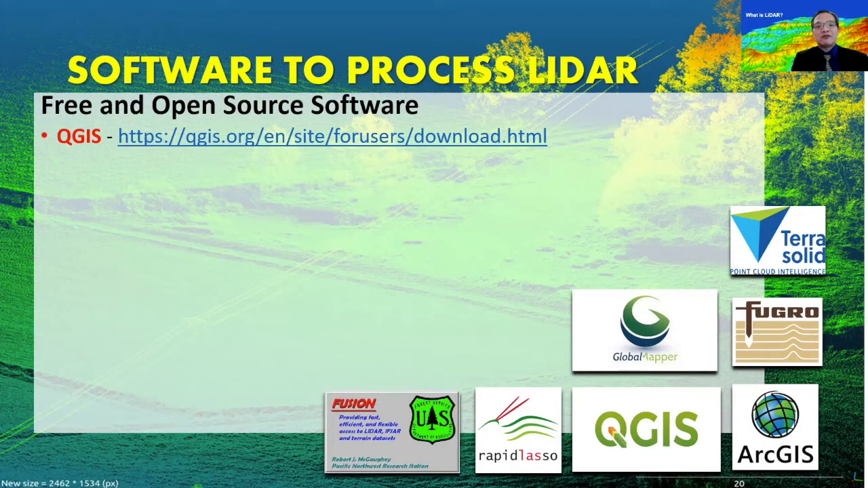QGIS, my all-time favorite. I would say this helped me survive in my profession. It's free and open source software, no license needed, and equally very powerful and evolving through time. It evolves simply because it's open source and people are contributing to its further development. The community of users develops plugins for the system. That's why it's a continuously, dynamically evolving software.